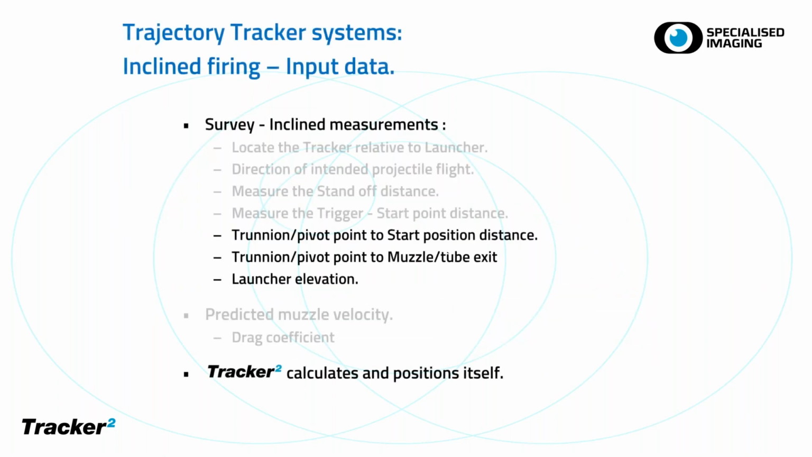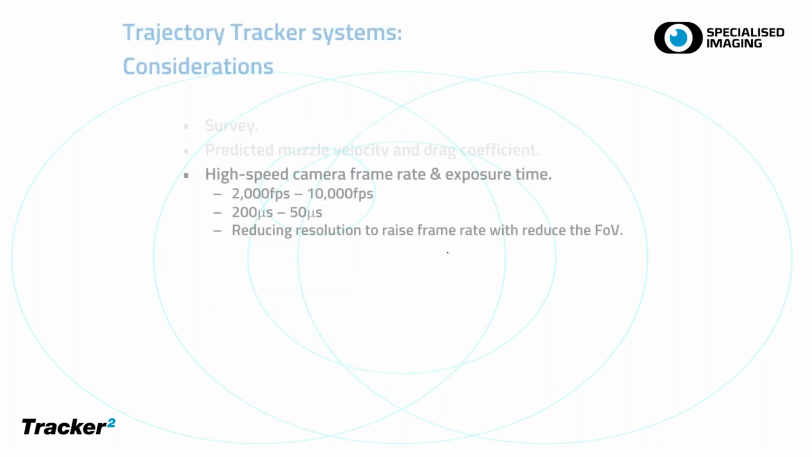So if you're doing an inclined firing, together with all the other survey information that you input into the software, you need to know the trunnion to start position, trunnion to muzzle, and also the gun elevation. Luckily for everybody, the Tracker 2 control software can calculate the correct angles and position itself automatically.